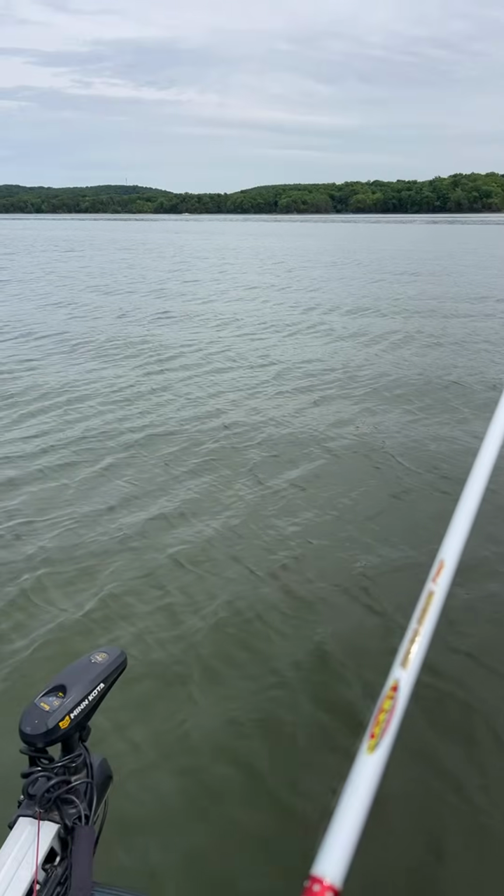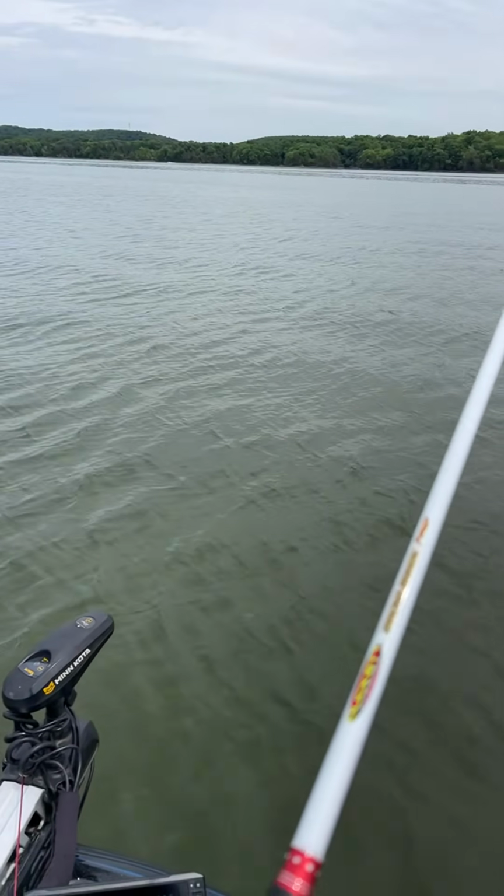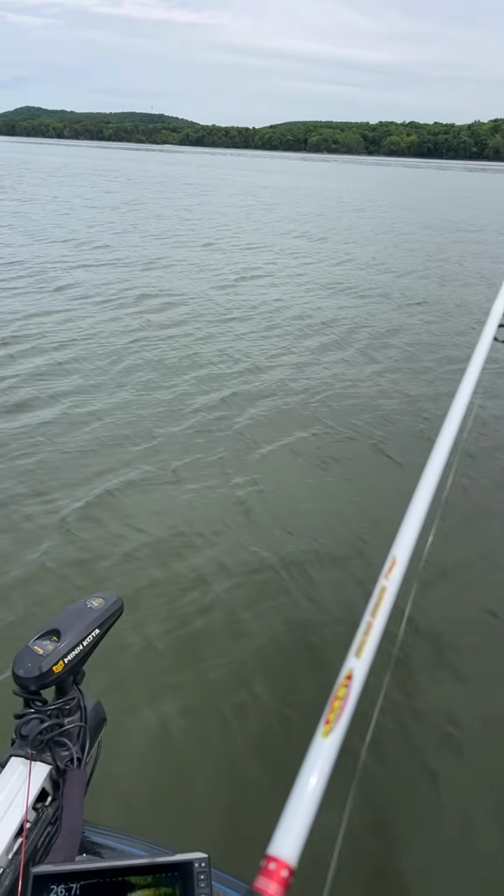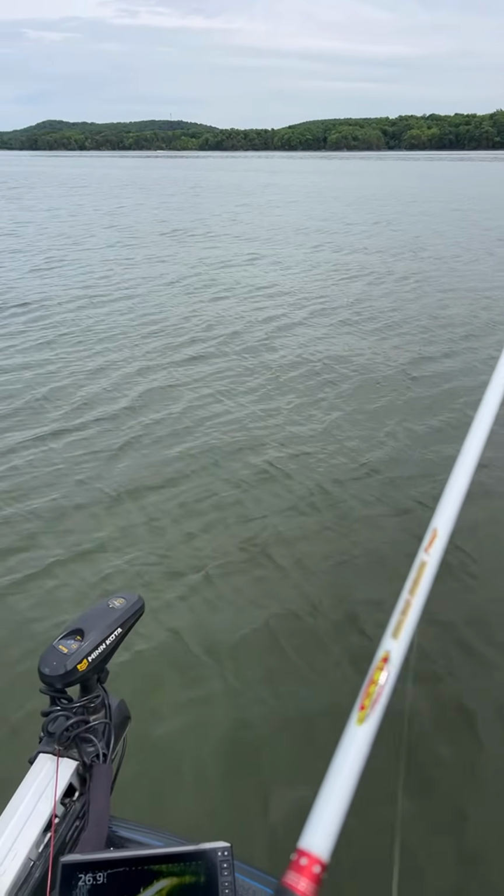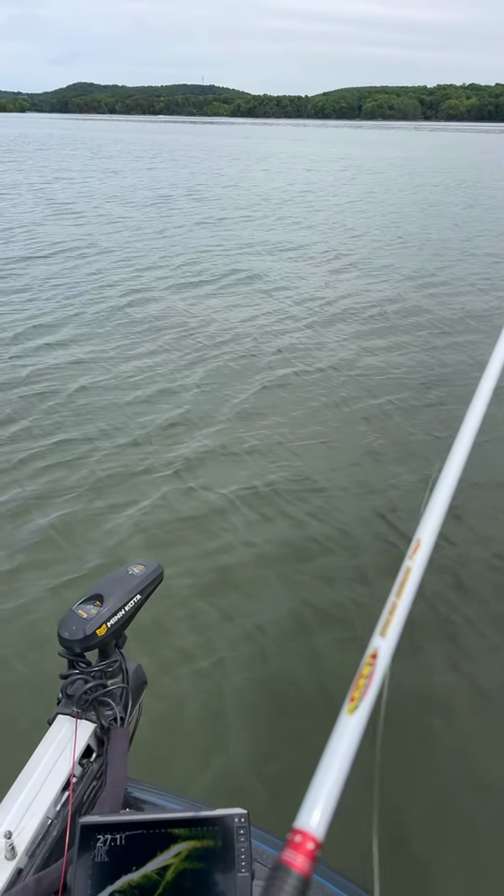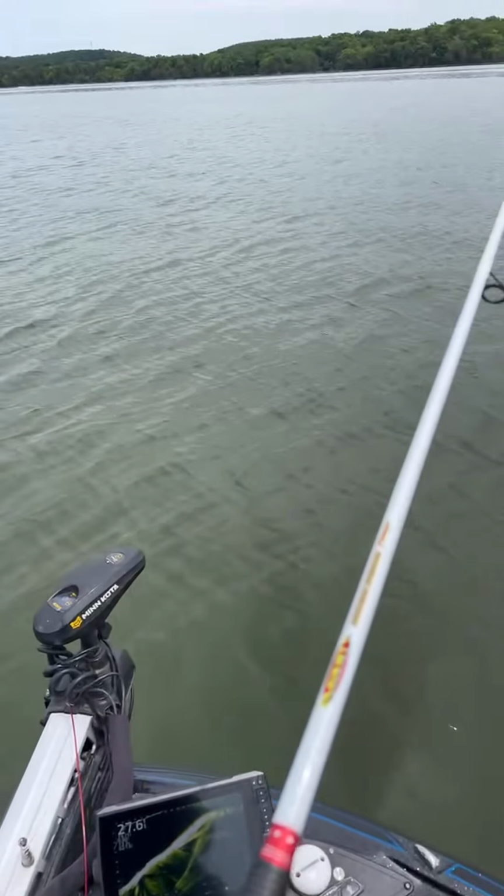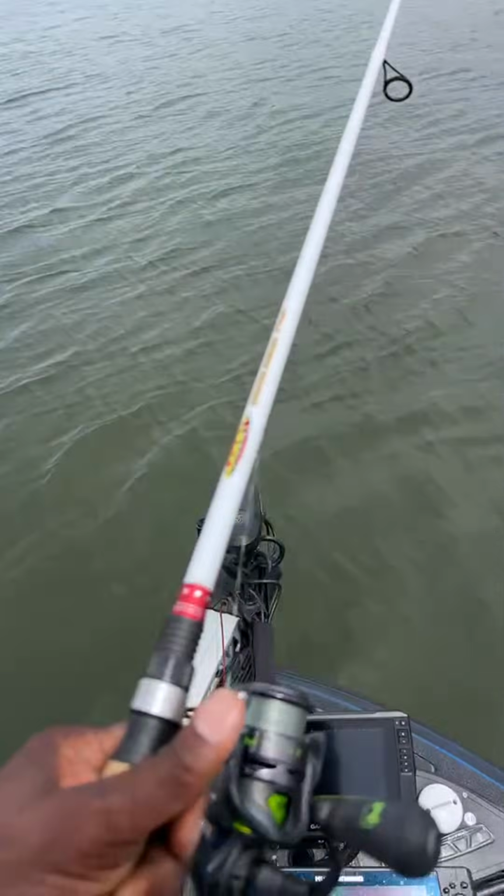Eventually, we may get a. So that one was under 2 pounds. And remember, for Battle of the Anglers, they just need to be 1 pound or better to be a scoreable fish.